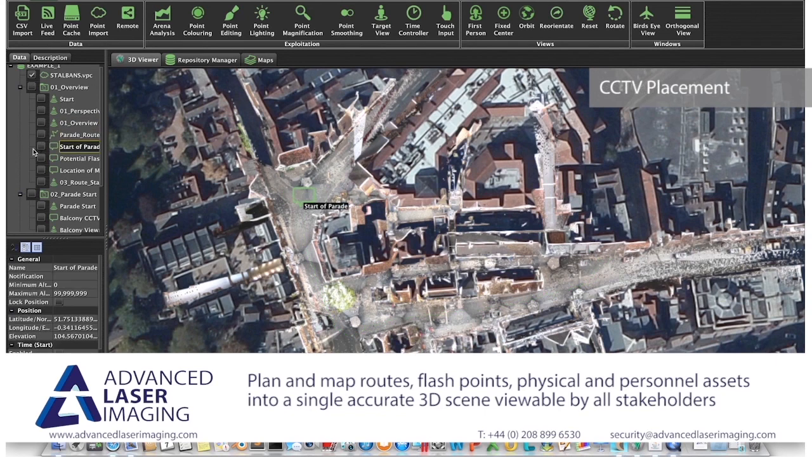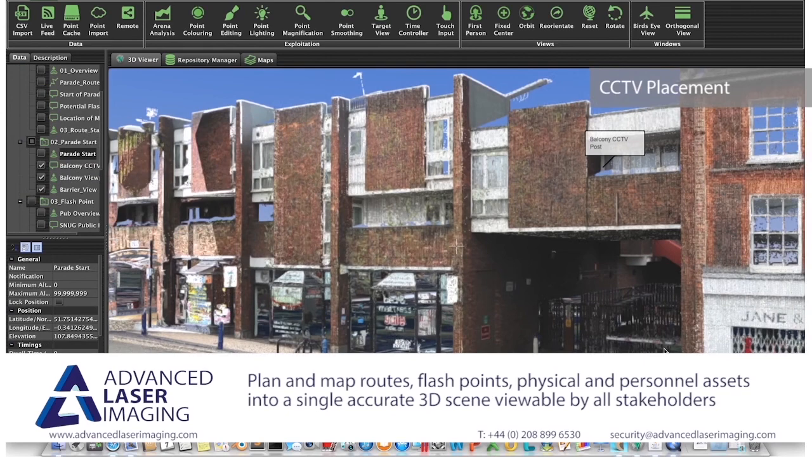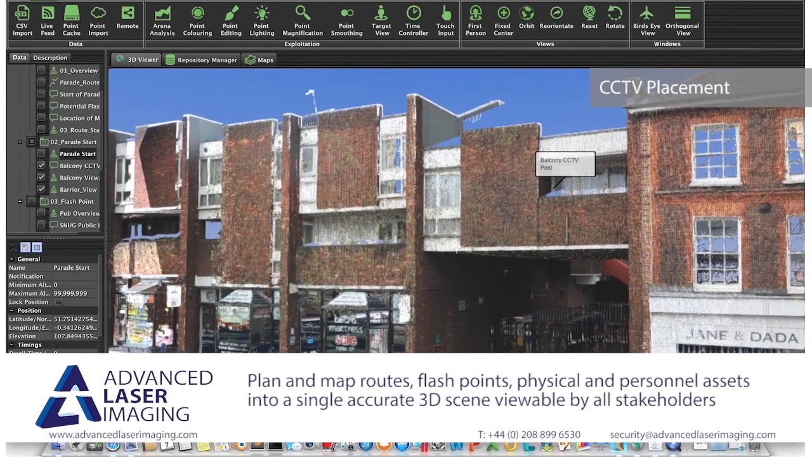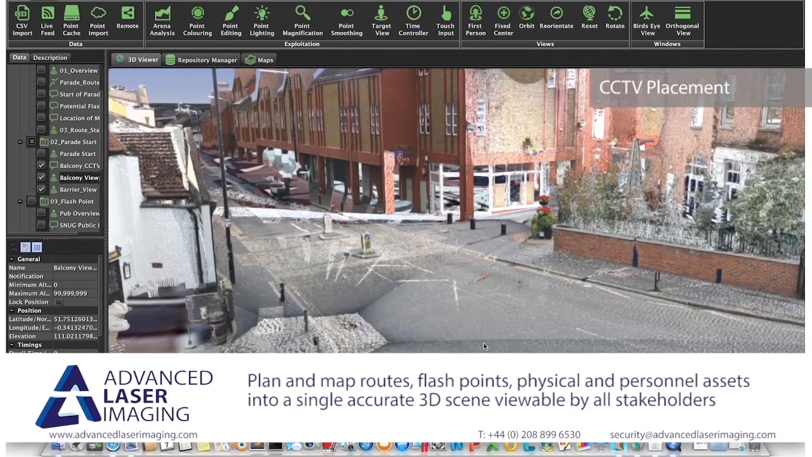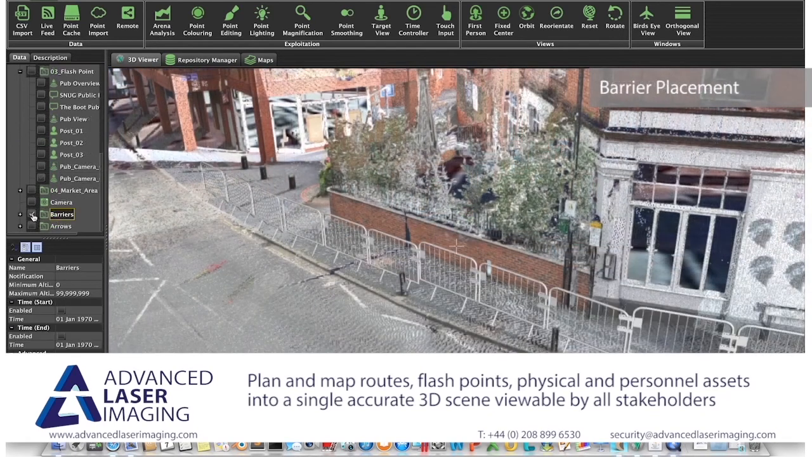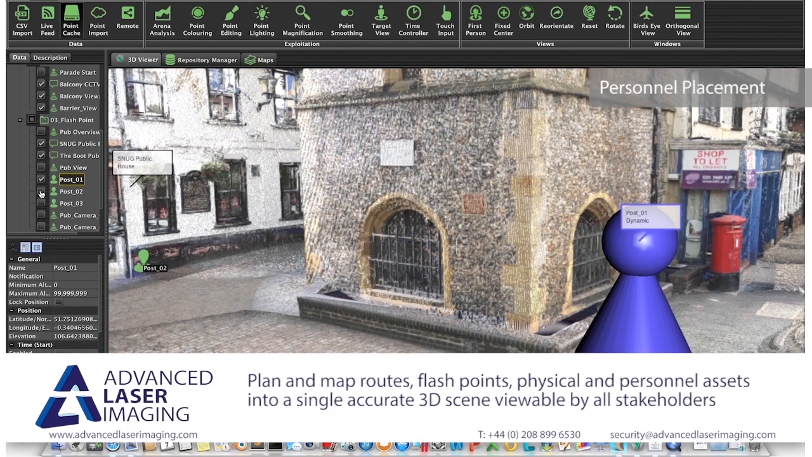There is no need to keep visiting and revisiting the site. Instead, plan almost every detail from your desktop and easily share it with your key stakeholders. You can design where to place temporary CCTV and test its potential field of view without disturbing local residents. You can accurately calculate the number of crowd barriers you require to avoid excessive cost, and prepare your deployment strategy for personnel and other assets that will be required to ensure a safe event.